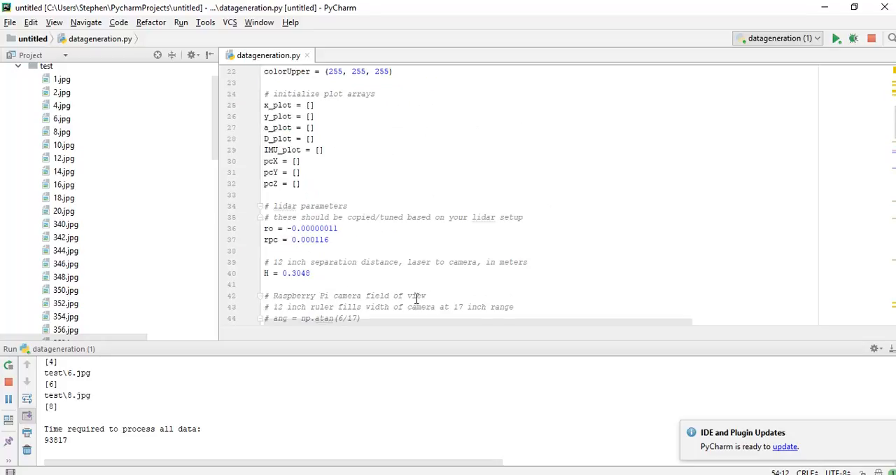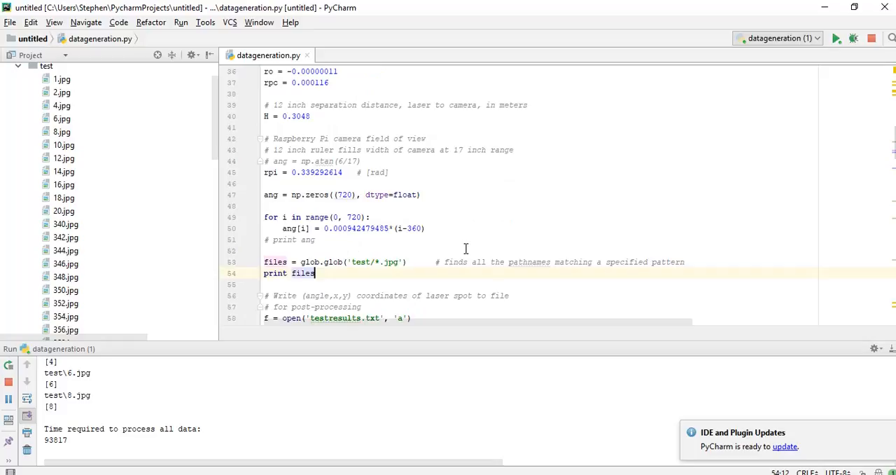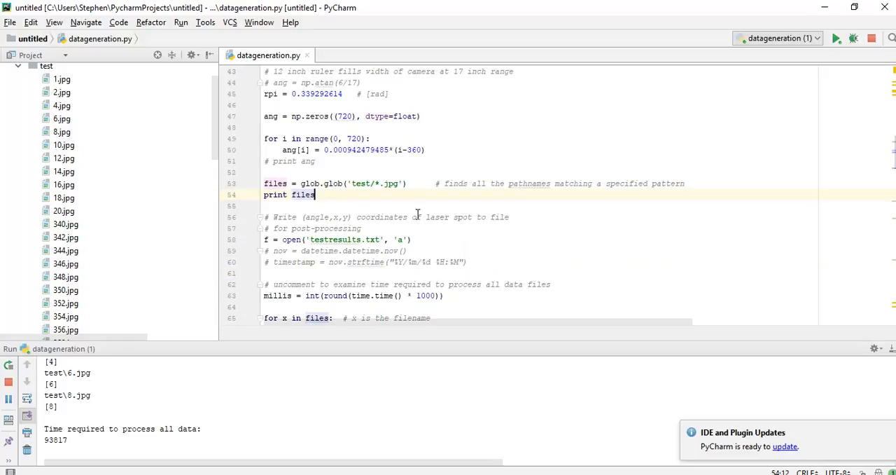I also had to use these two parameters, which were defined during a previous homework, to calibrate my LiDAR. And finally, I defined that the pictures were all going to be in the folder called test, where I would keep all the images that I collected, and I'll have it write to a text document that I'm calling test results.